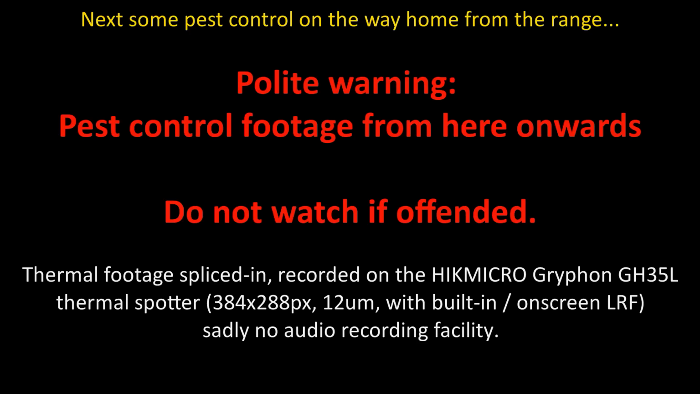Straight after the range on the way home, I stopped at one of my local permissions, cracked the door open, and oh look, there's some rats around. Here you can see in the top right corner, I've enabled the rangefinder, and I just double check the range of these 2 rats.